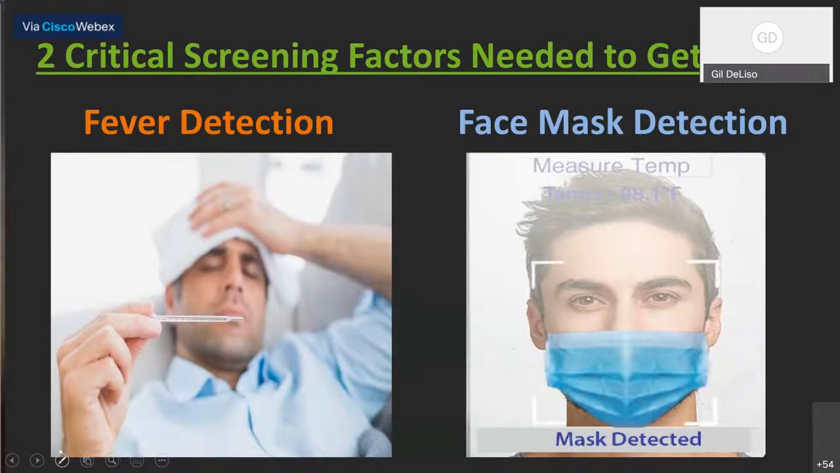So the way we look at this whole process is we look at it from the point of view of access control as opposed to screening large groups of people. We believe what's most important is getting folks at screening at the point of entry rather than detecting in a crowd. And there's some conditions there.